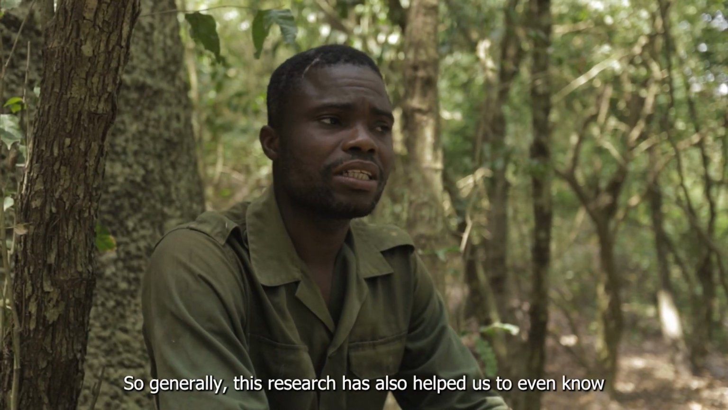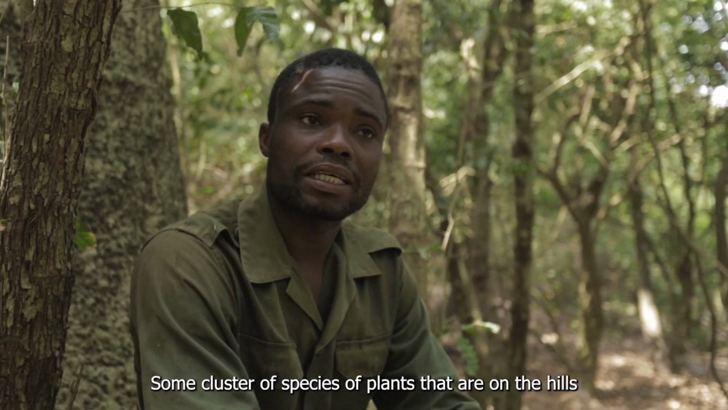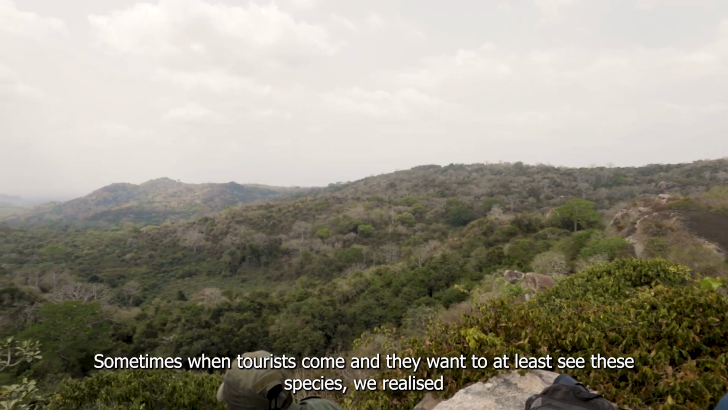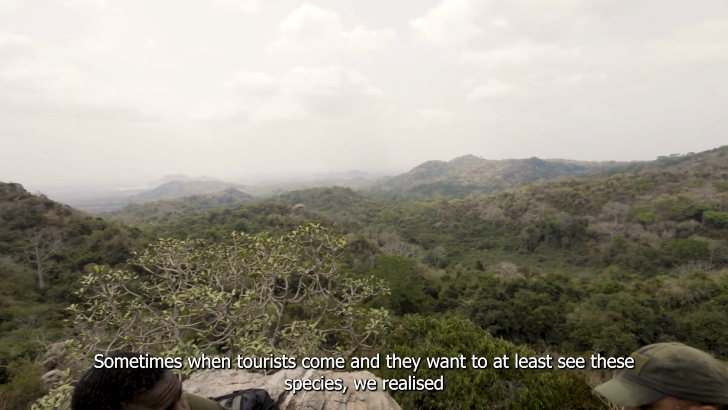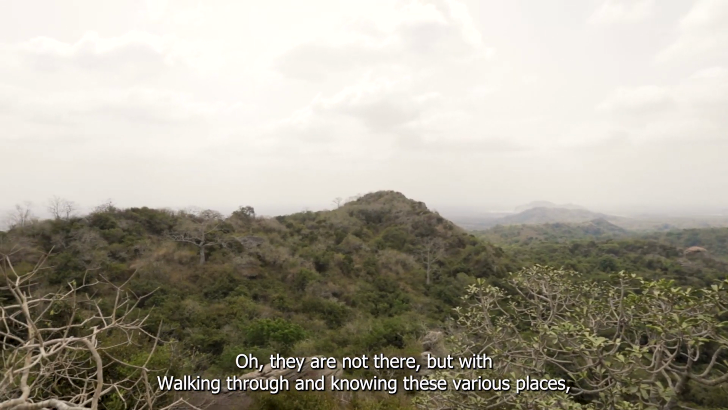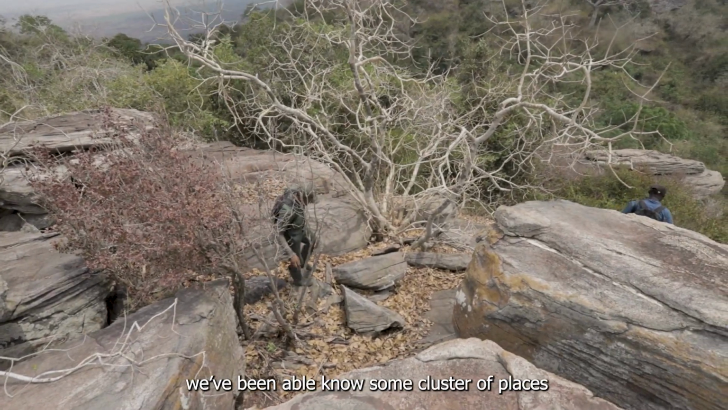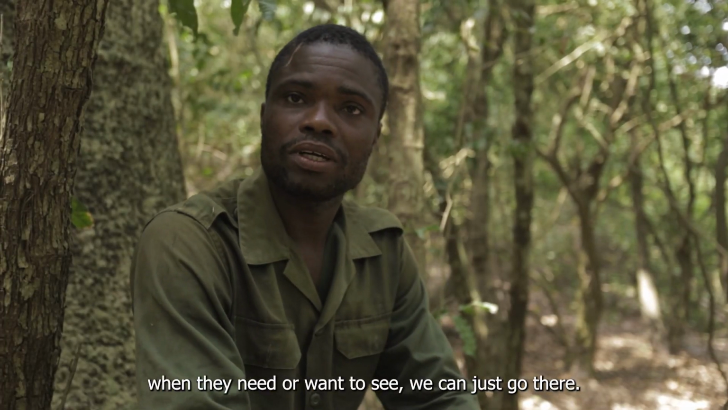Generally, this research has also helped us to know some clusters of plant species that are on the hill. Sometimes when tourists come and they want to at least see these species, we realize they are not there. But with walking through and knowing these various places, we've been able to know some clusters of places that when they want to see, they can just go there.